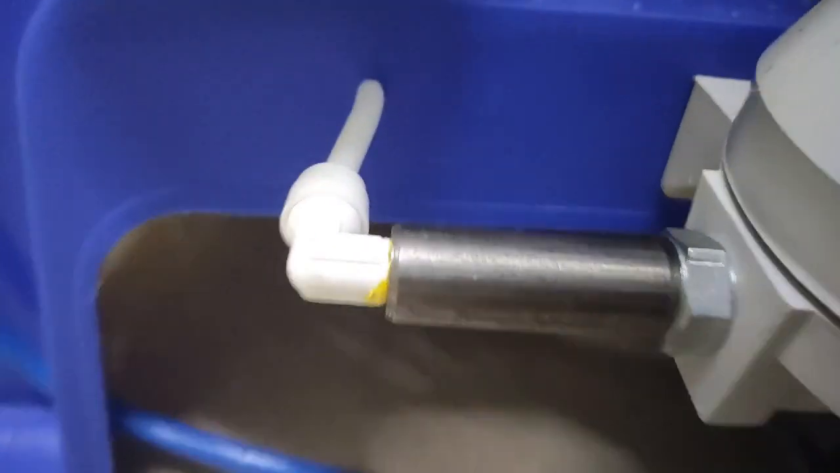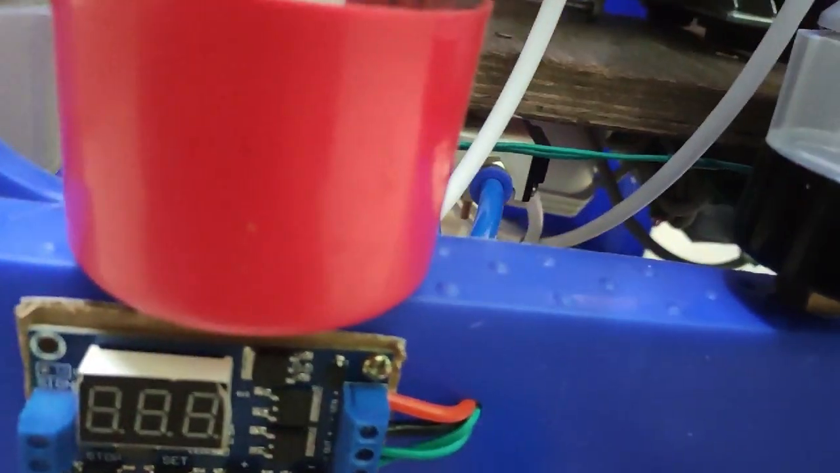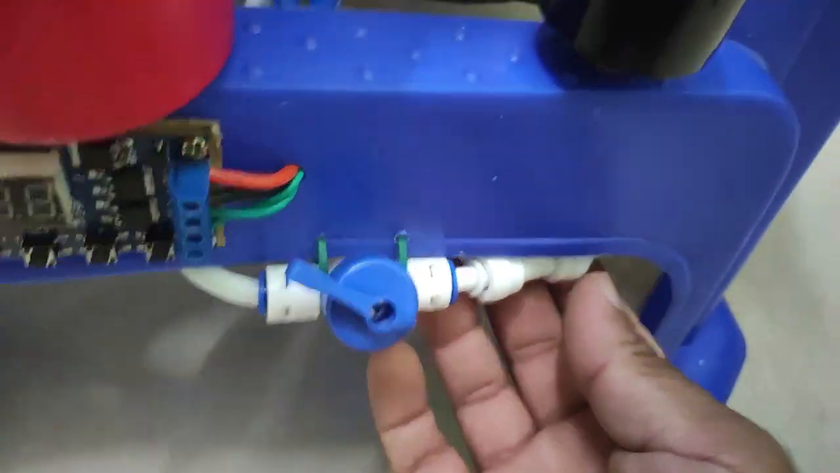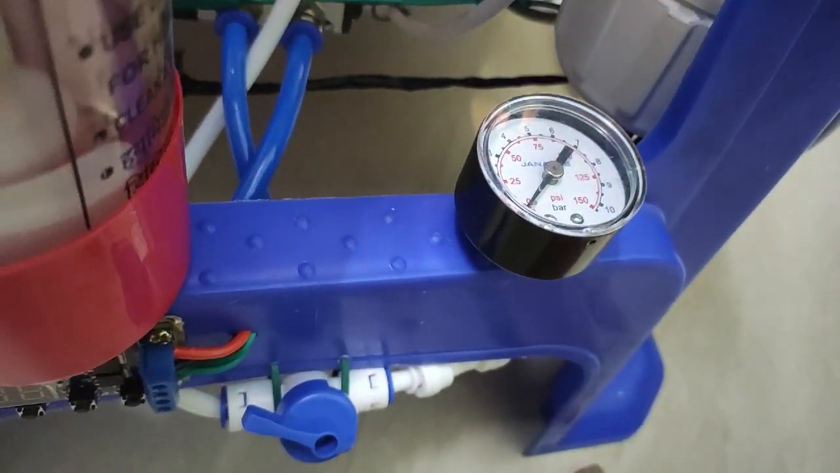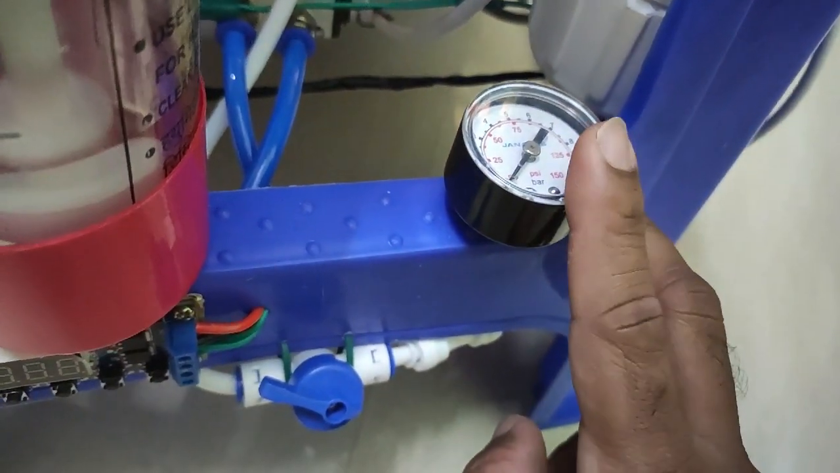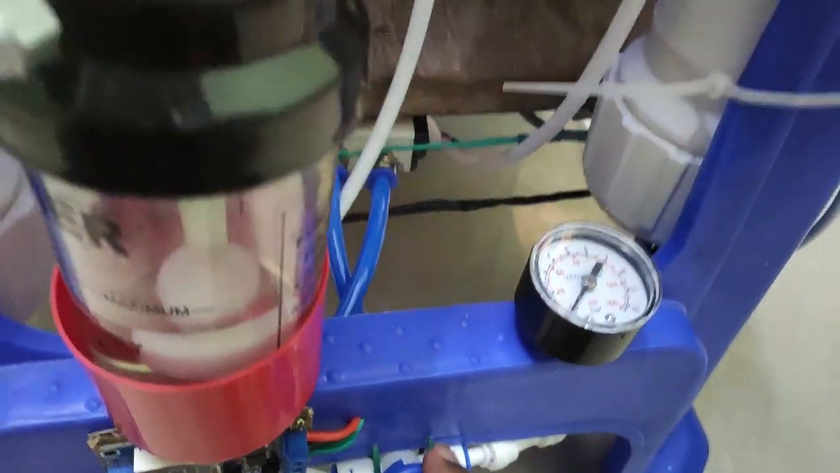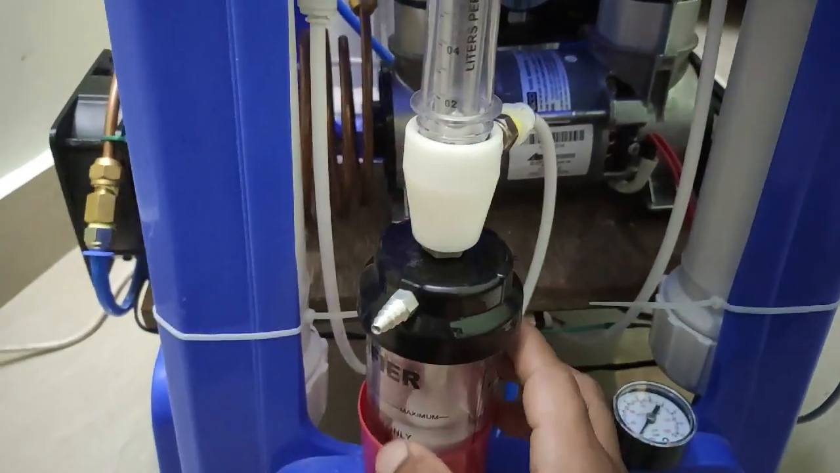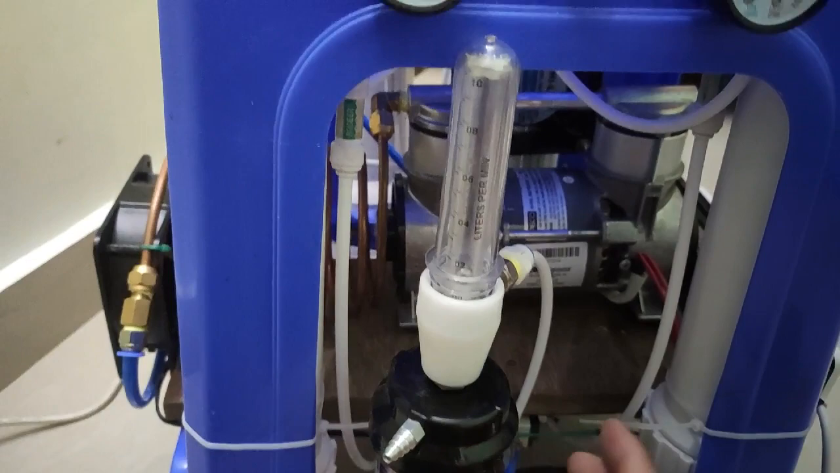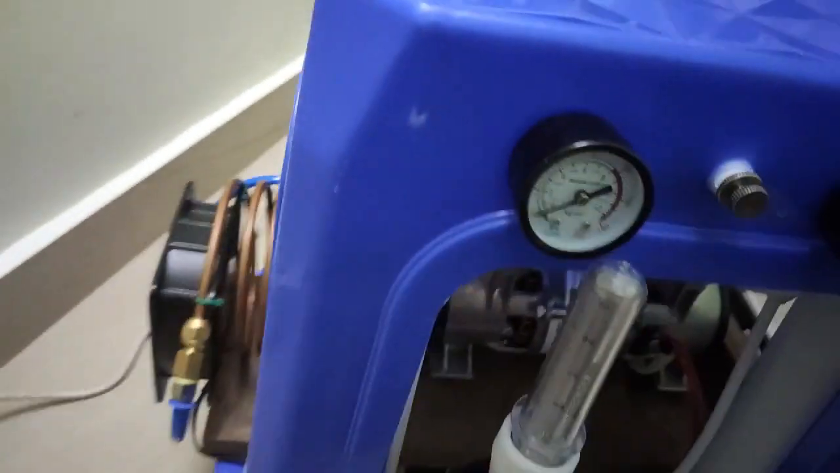From this it comes here, and here I have a pressure gauge to monitor the pressure in the product tank, and the regulator which gives me the pure oxygen output via a humidifier bottle with the flow meter. Let me turn it on and show you how it works.